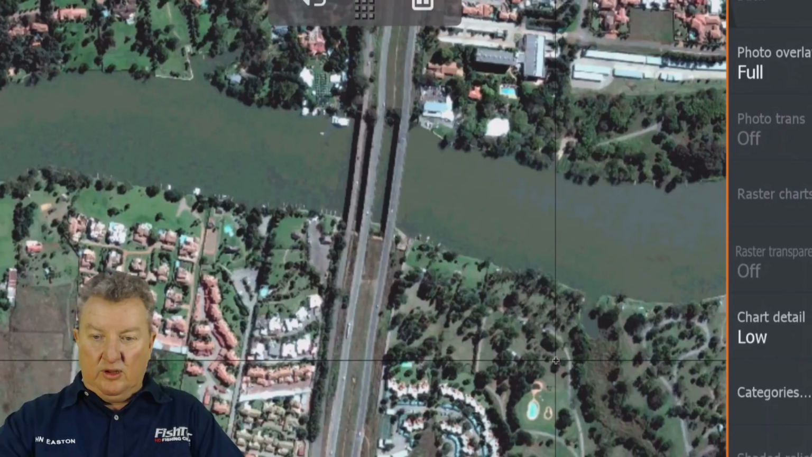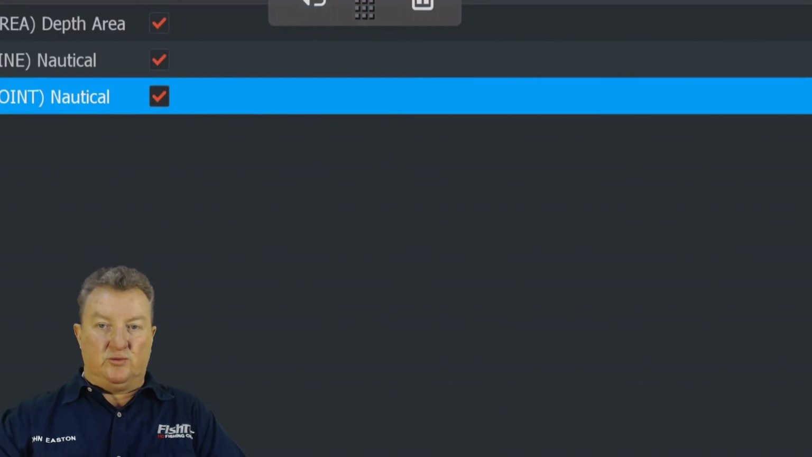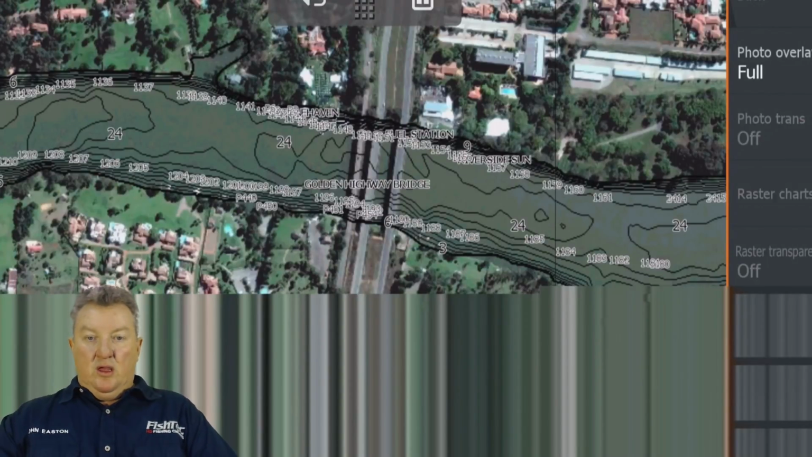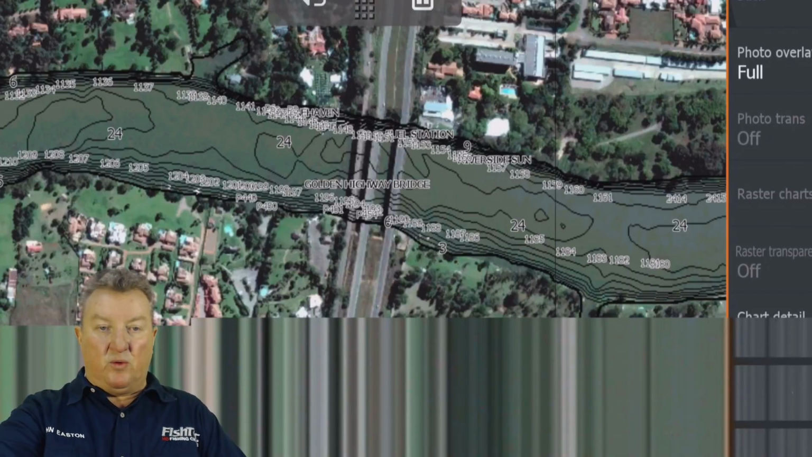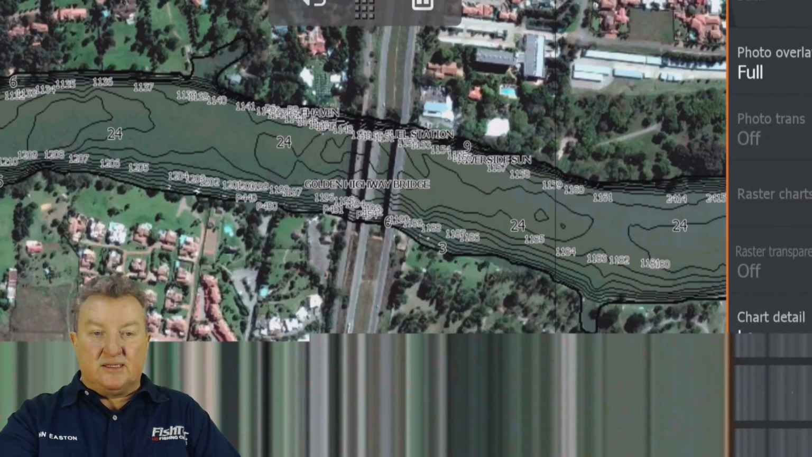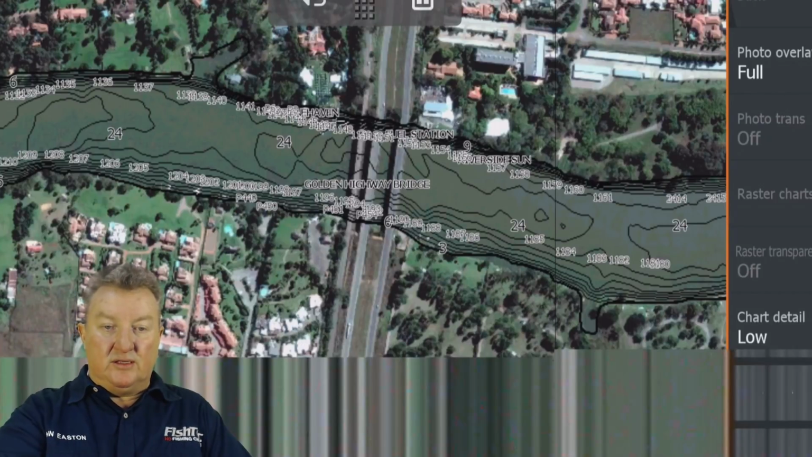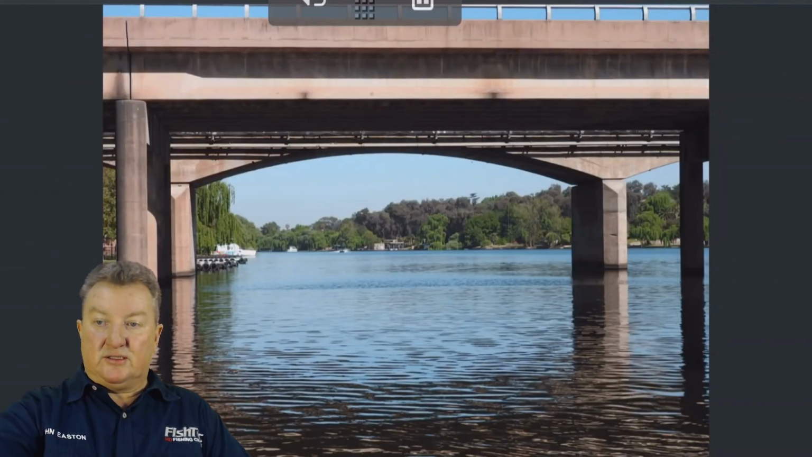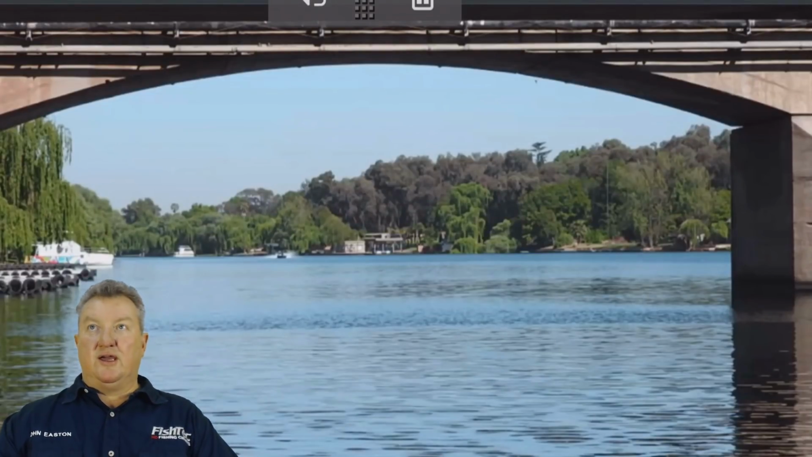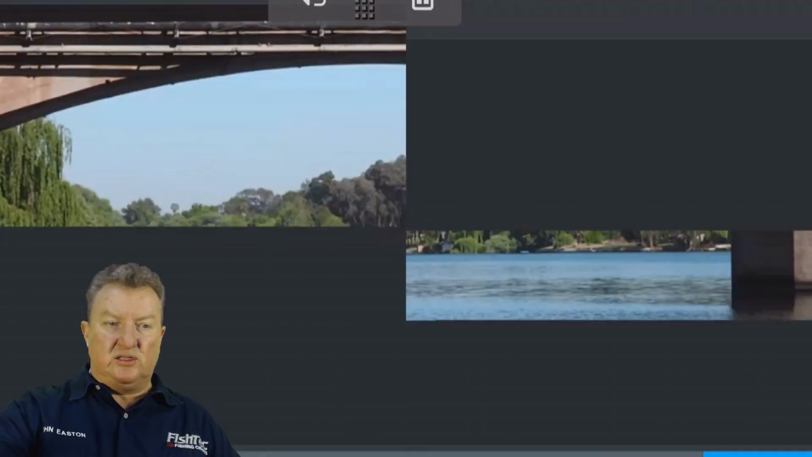Okay, so what we can do is we can go to our categories. We're going to turn on all our categories, which are our features. In these features, as you can see now, we've got some contours and we've got some numbers. You're probably wondering what these numbers are. There's the names for the various places, the Golden Highway Bridge, the depth values are in there. These numbers that are down here, you can just tap on them there. You go to image, and that's what we are looking at. And I think there's about 3,000 of these photographs.